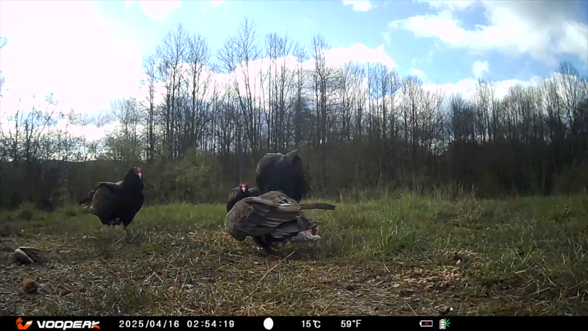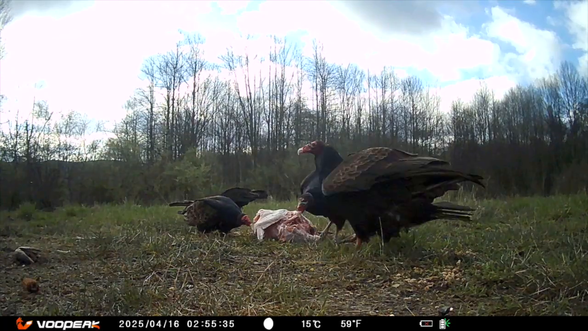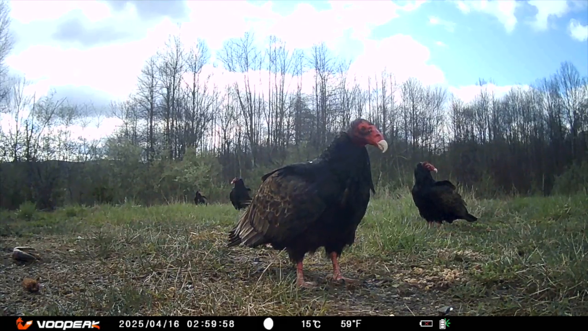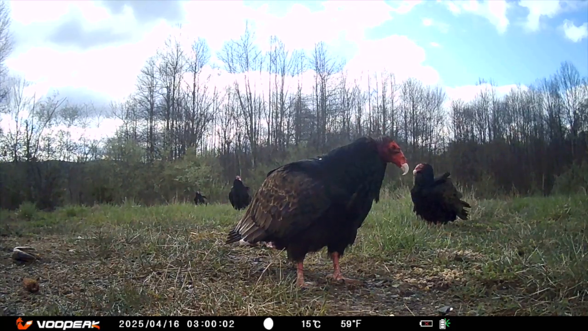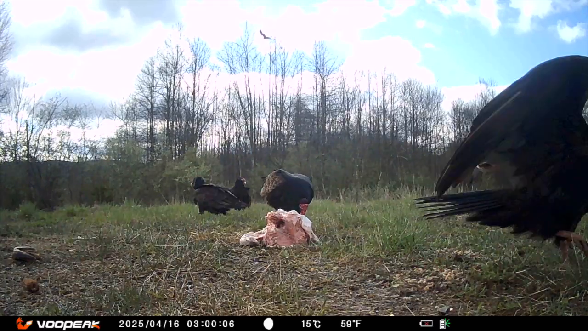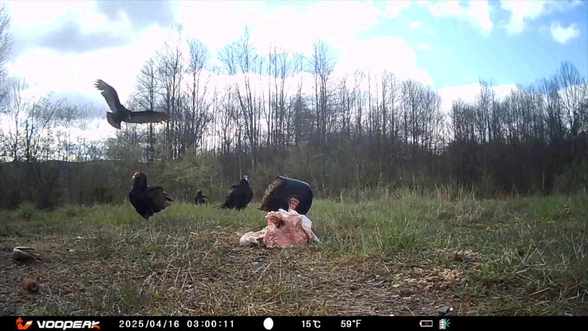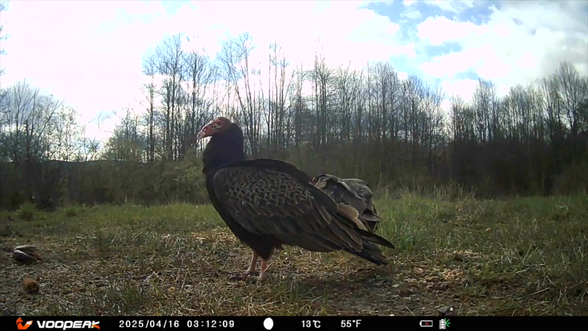Here's the silvery gray underwings. There's times when they get in each other's way, eating. Their bald heads are for hygiene. That red, featherless head isn't just for style. It's practical. It helps keep things clean when they're sticking their faces into carcasses. Feathers would trap bacteria and rot. Was that gesture for making room for more?